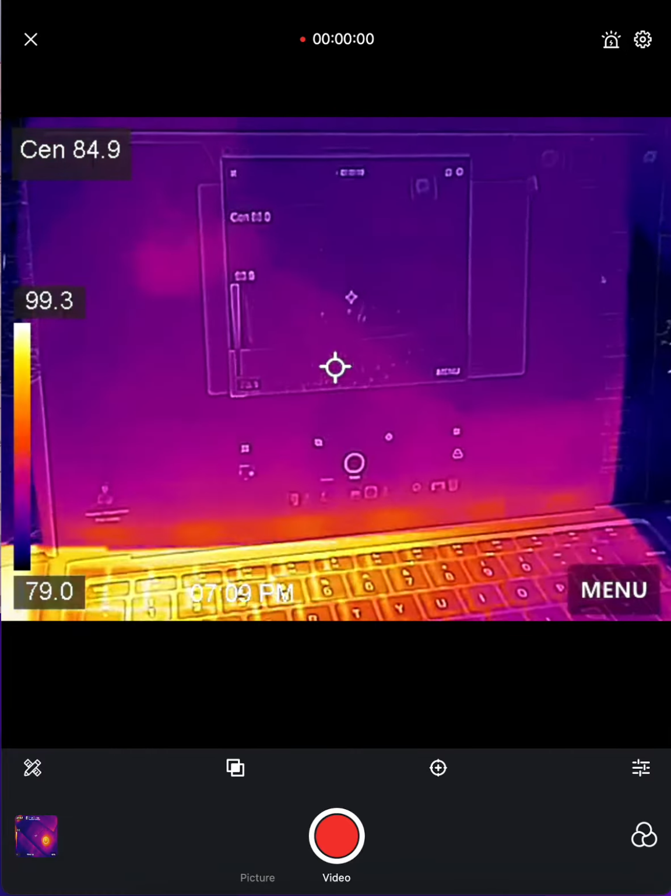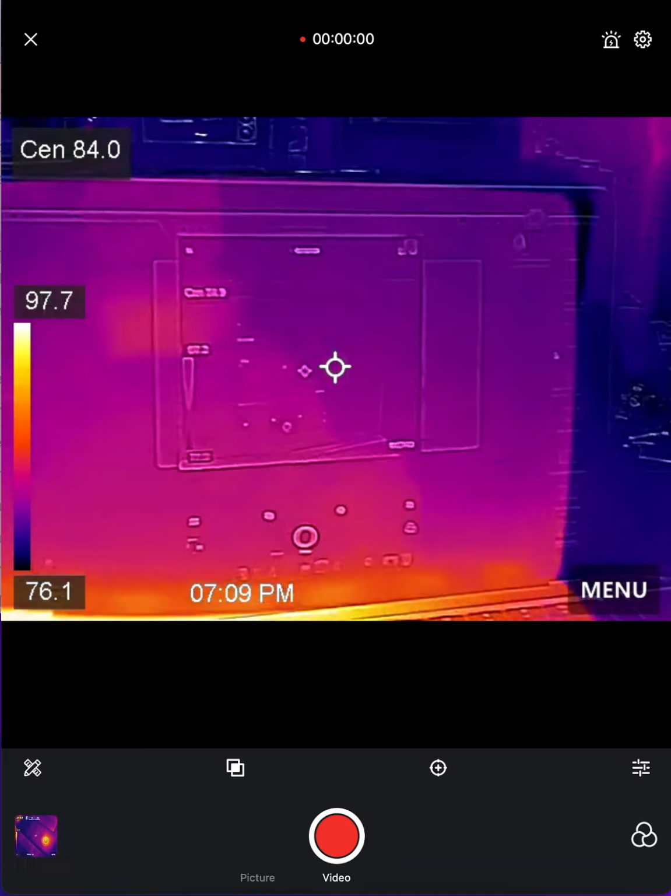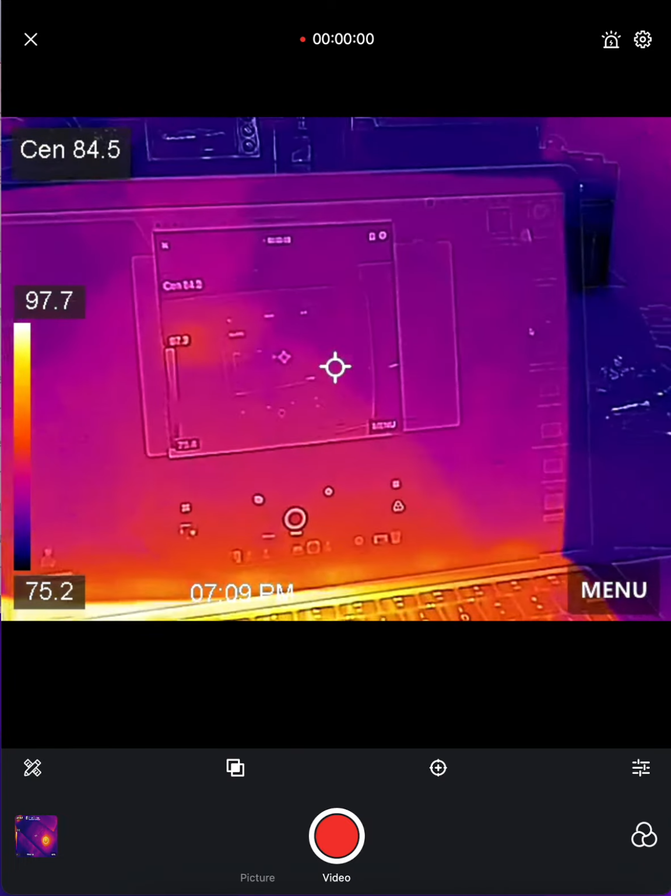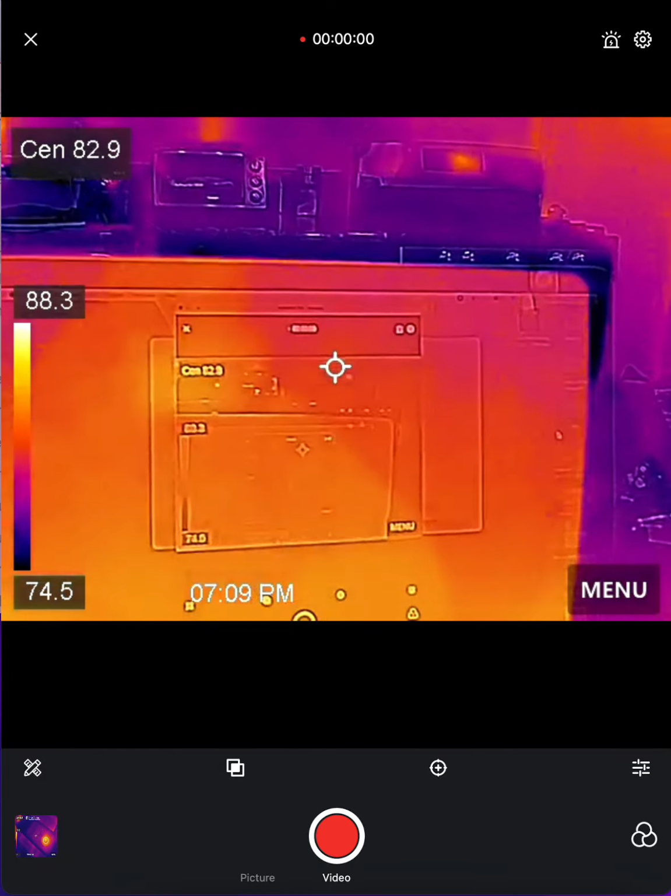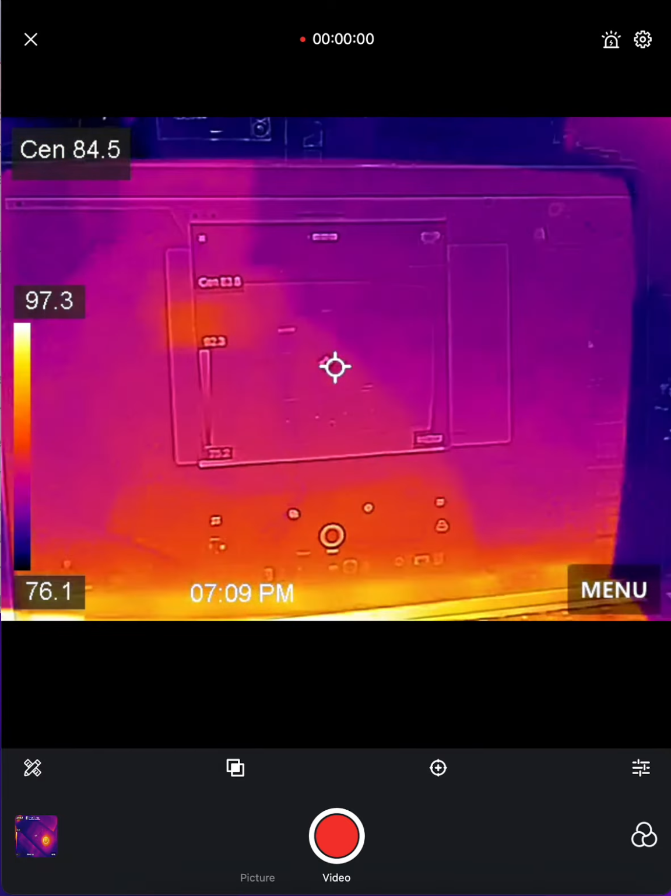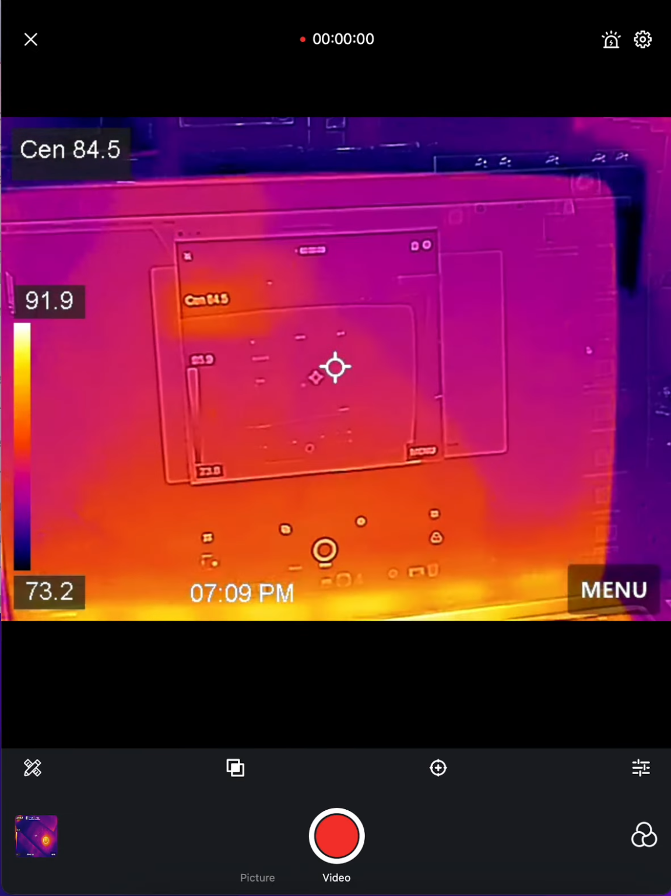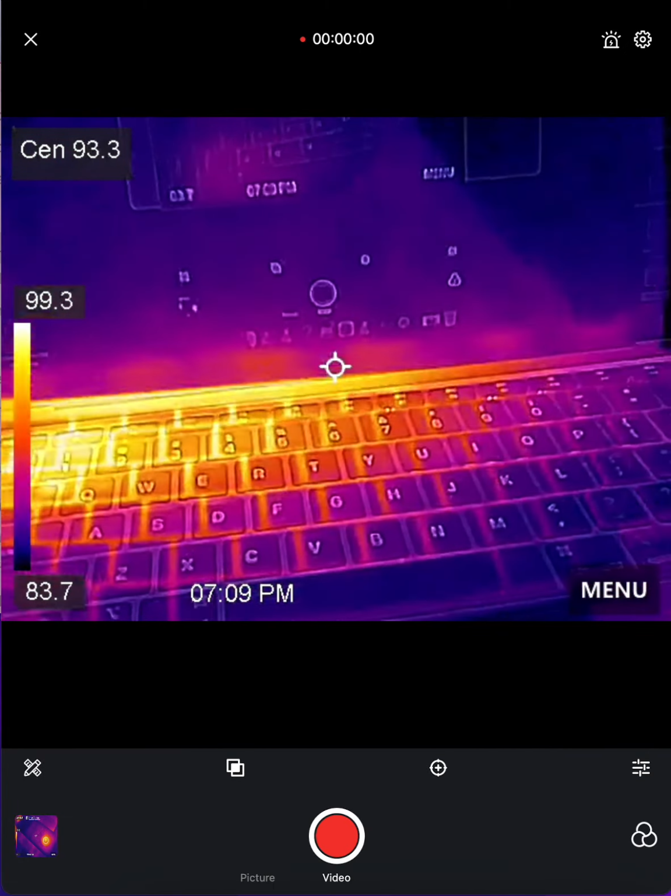Alright, this is the new HIKMicro Pocket 2, which I just received today, Saturday, January 25th, 2022. The review on this one is to show how it works, what it does, and whether I recommend it or not. So yes, I do recommend it.